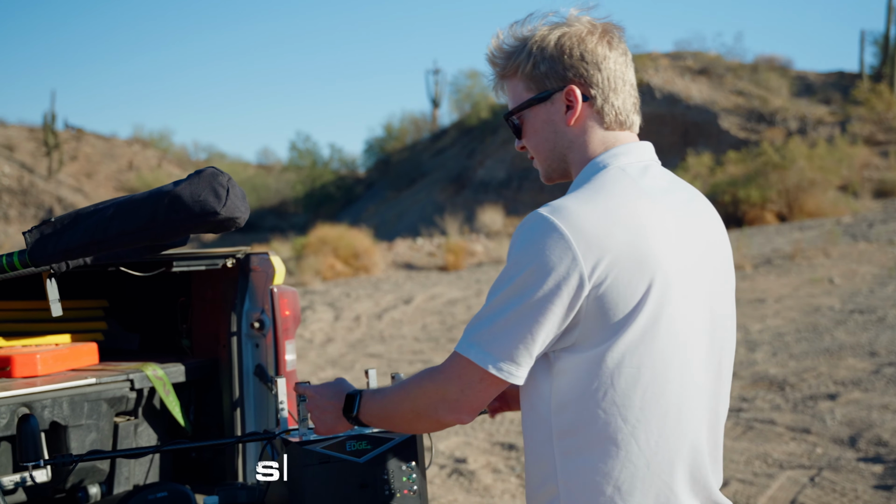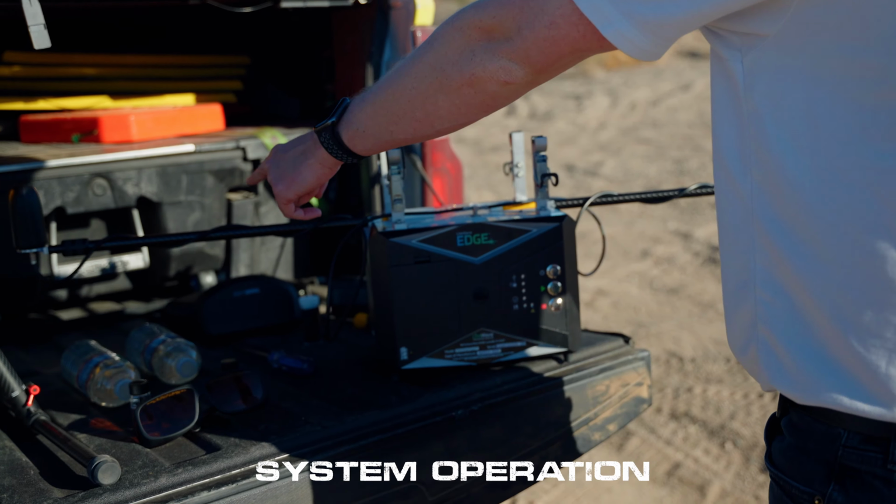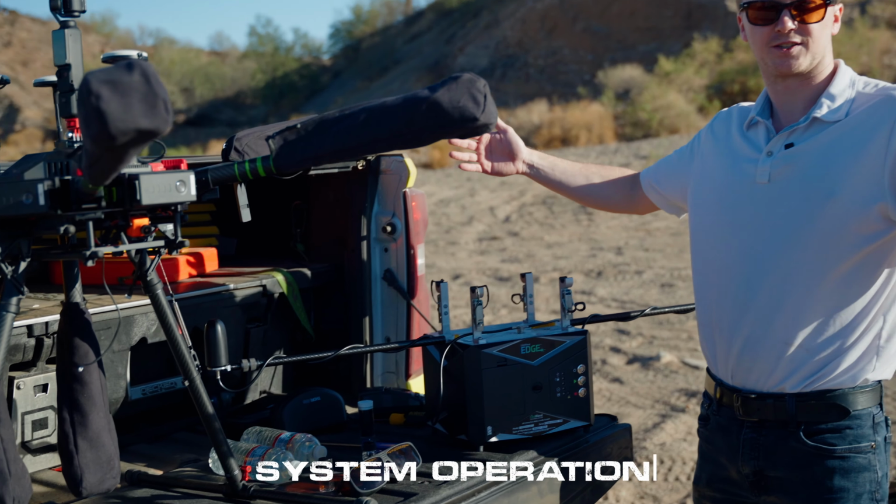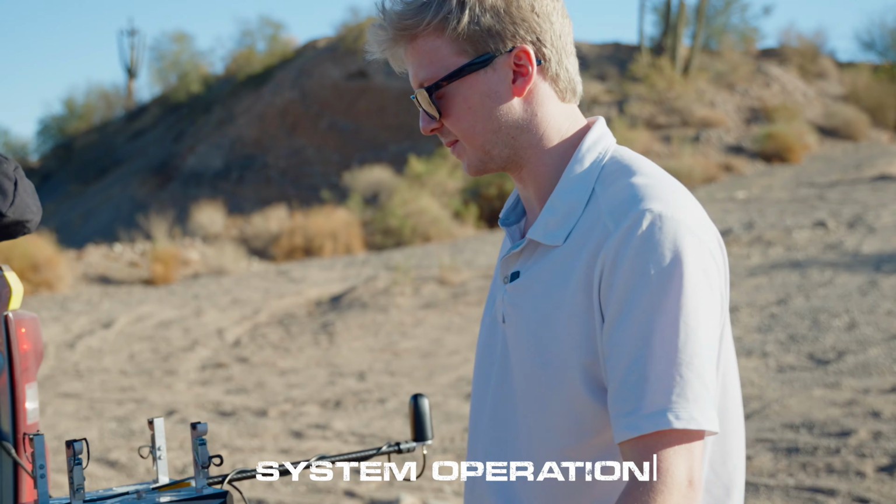So what we have here is our mounting hardware. We have our GPS antennas for the IMU. These arms will actually extend out further to get away from the drone body, just so we get better heading, because again, we're not relying on the drone systems for anything. It's only carrying the payload.